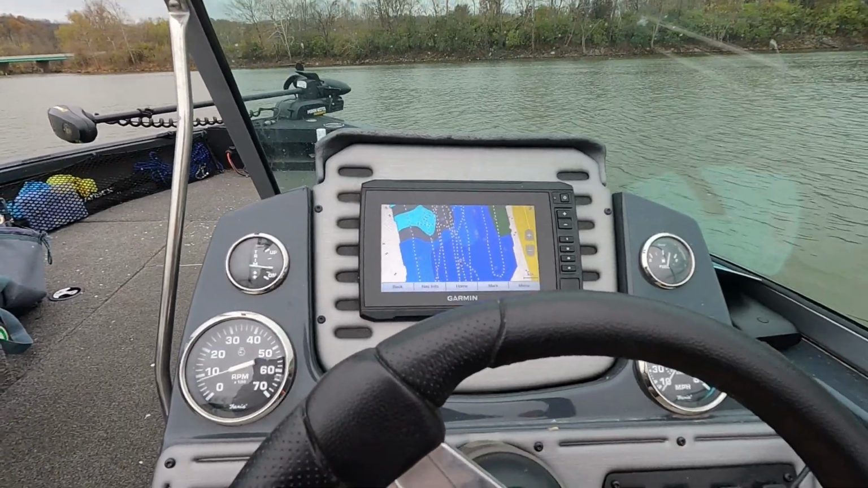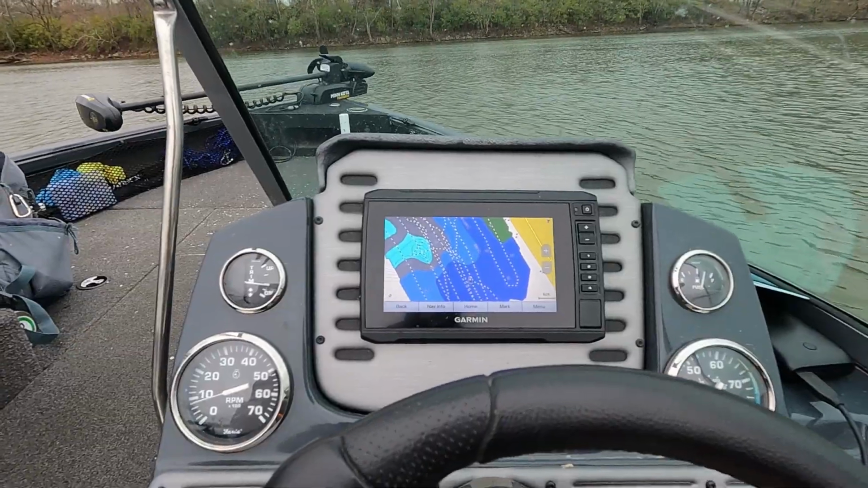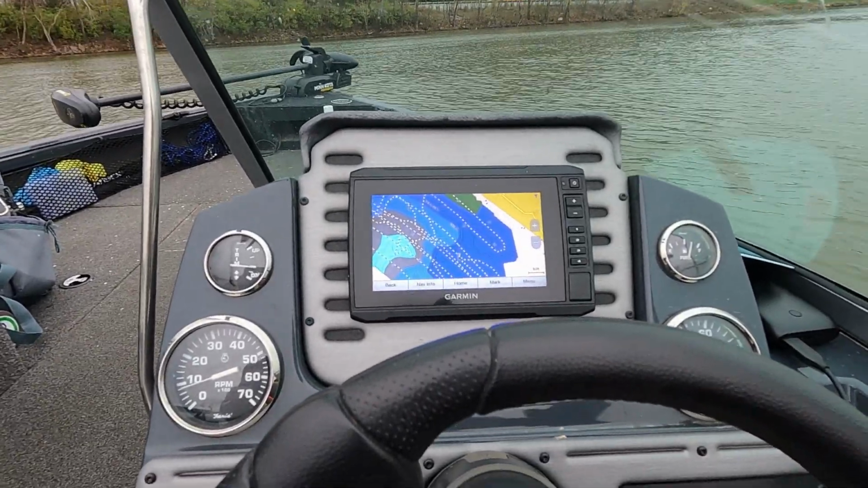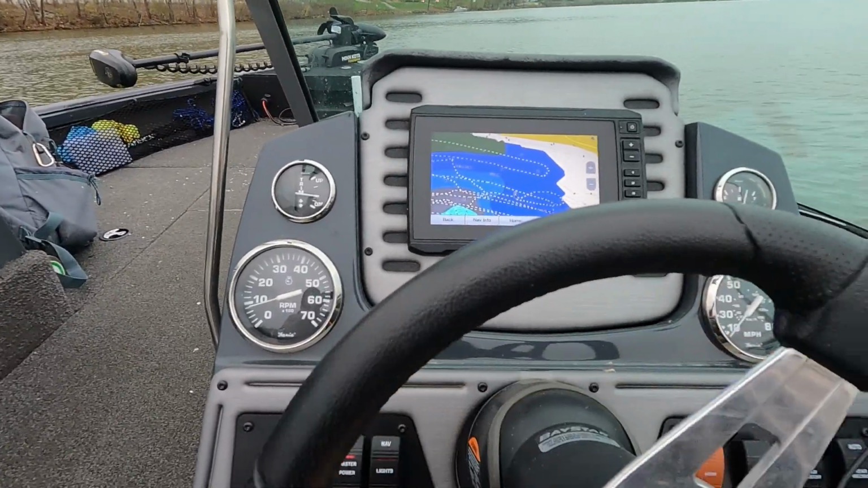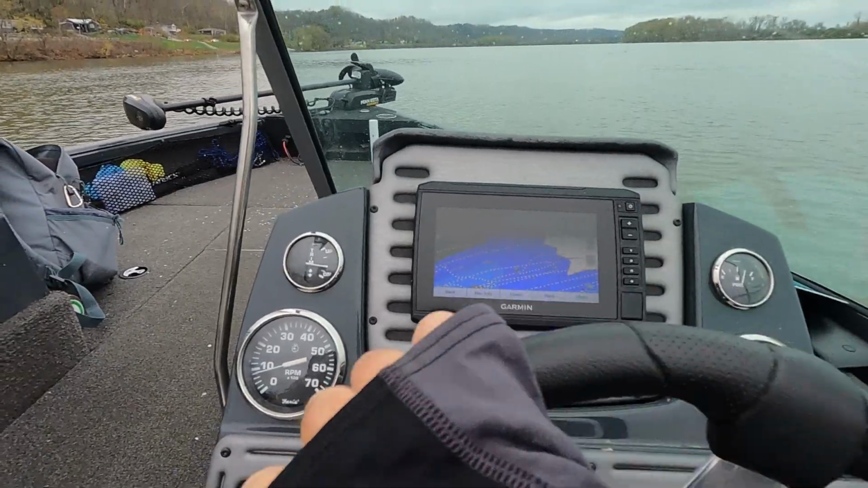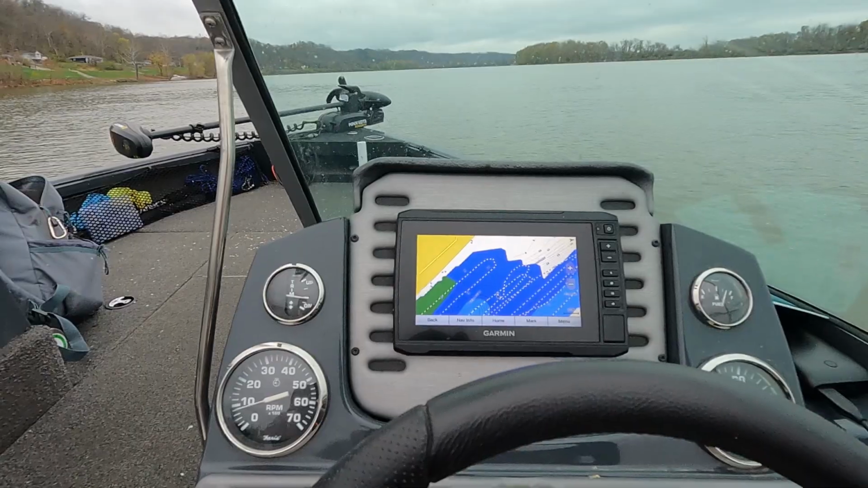Let me show you how to create your own map on the Garmin. This is a Garmin 73sv, but I'm going to show you how to create your own map, draw a map, make a map. I've heard it called a lot of different things, but you can see anything here that has color to it, I've already mapped it. So we're going to get lined up here a little bit.